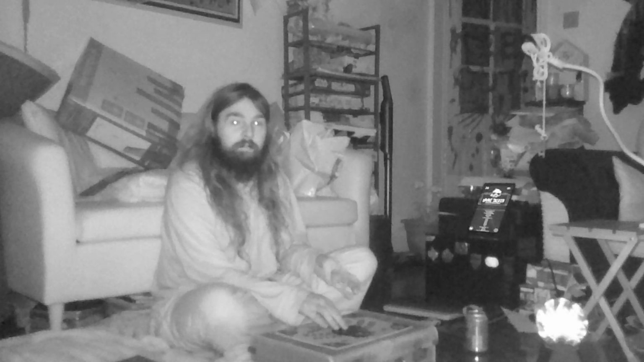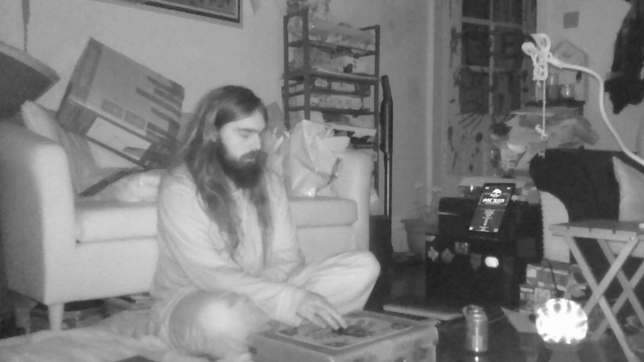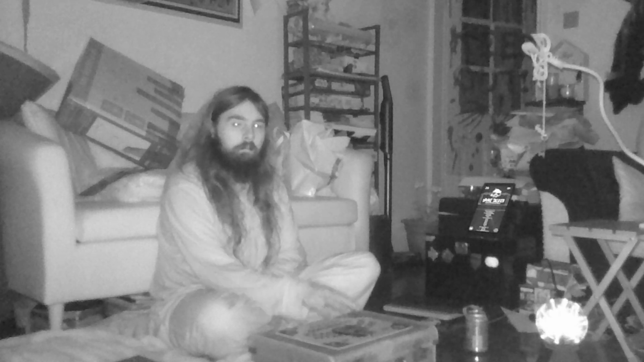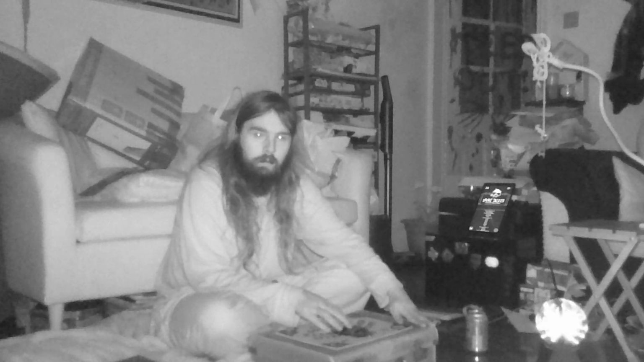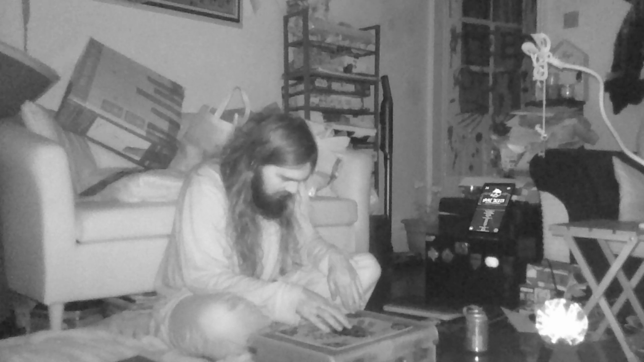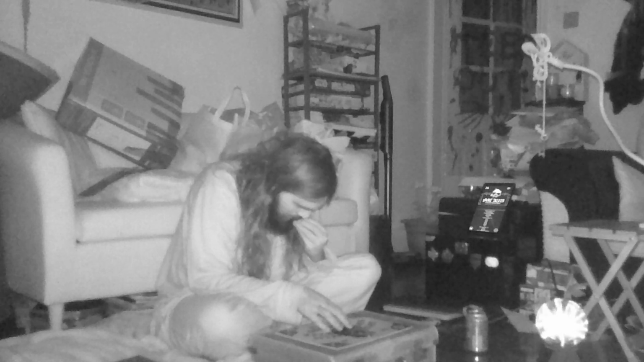Don't know whether Mars moved this out of shot actually. Hopefully it hasn't. If I'm doing that, it's just because I'm trying to look at the reflection. I think you can just about see the Ouija board still. Ew. What's that?